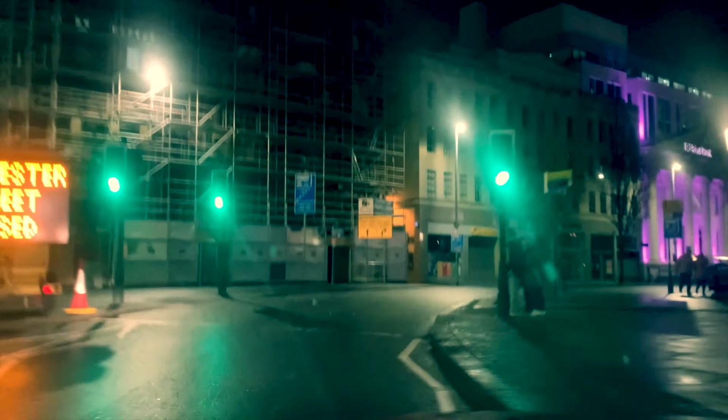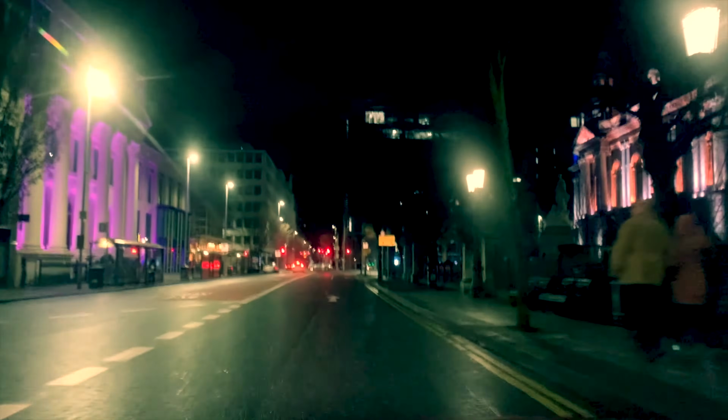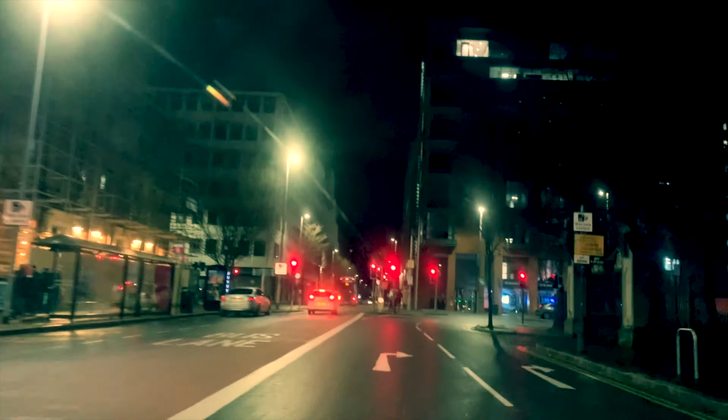So this is Donegal Place, and we're going to drive around the City Hall. You can see the Ulster Bank headquarters on the left here, all lit up in purple for some reason. But what a lovely building. Actually, there are lots of banks around this area.